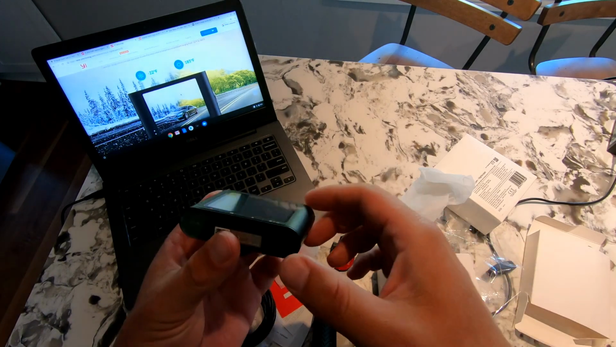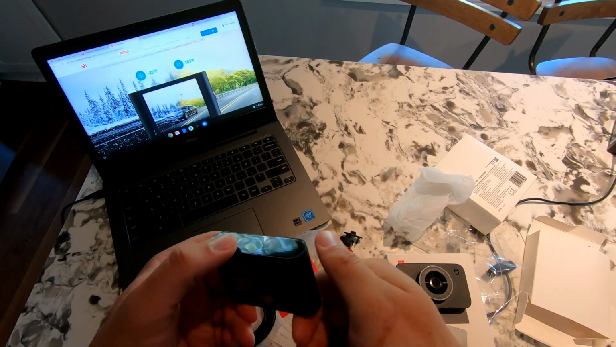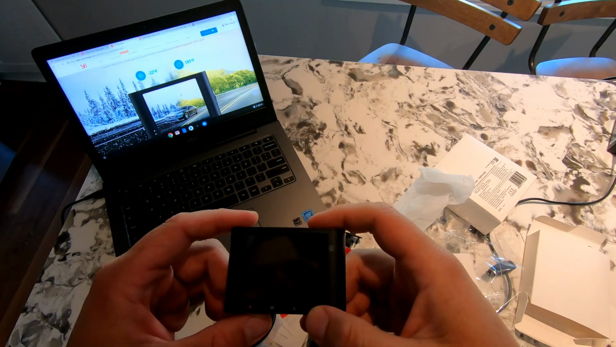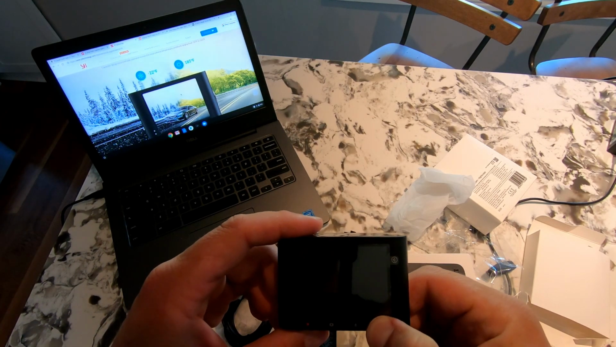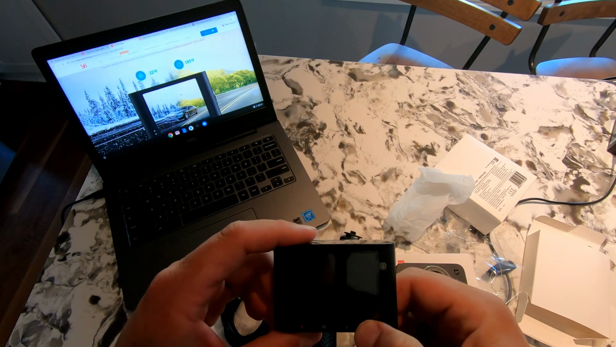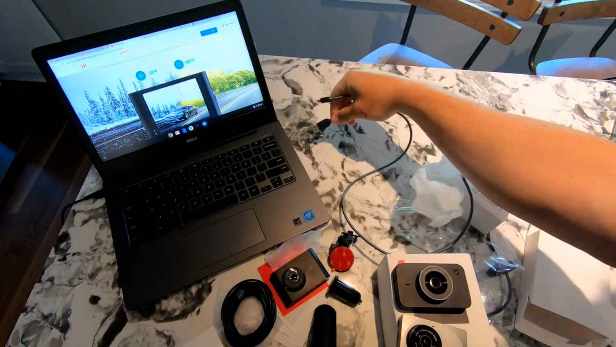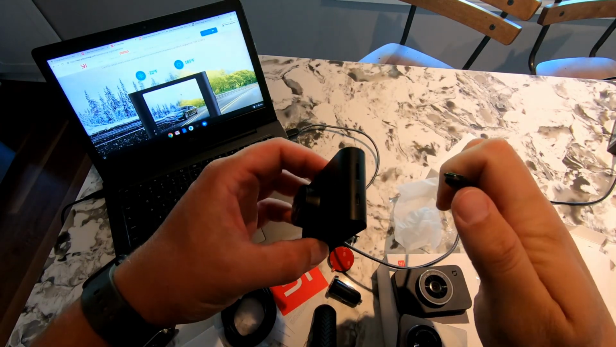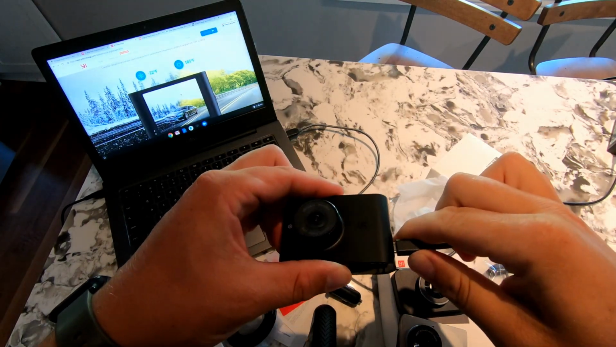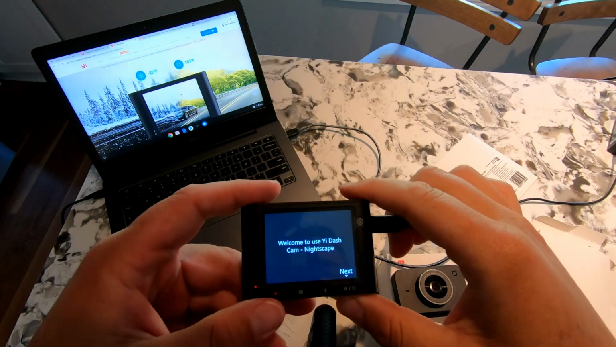So we're gonna see if this turns on. Not sure if it's got any charge whatsoever. Okay, probably has no charge. So let me grab a micro USB cable here. Okay, so it's got power, turns on.